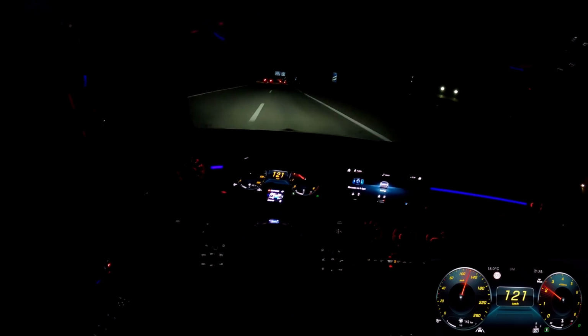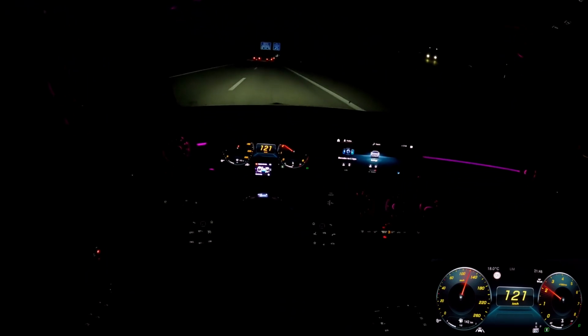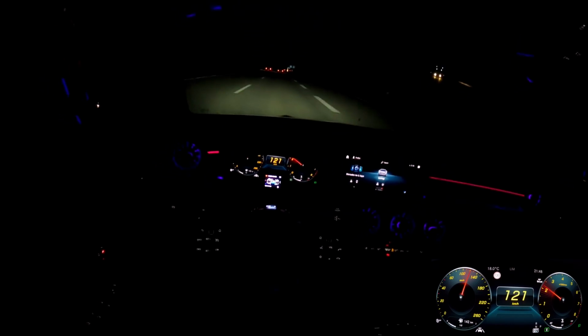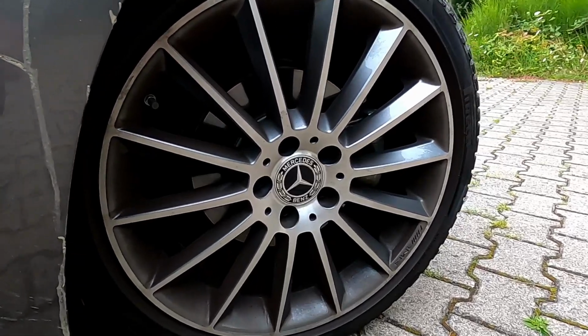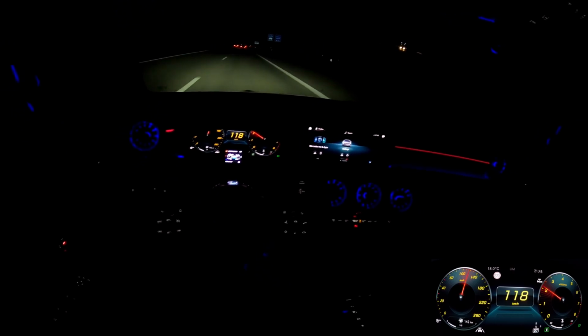I've gotten a lot of compliments driving this, even though it is only the CLA 180, so basically the base model here in Europe. And it does have the AMG package on it, so it has bigger wheels, and overall just looks really, really nice and elegant.